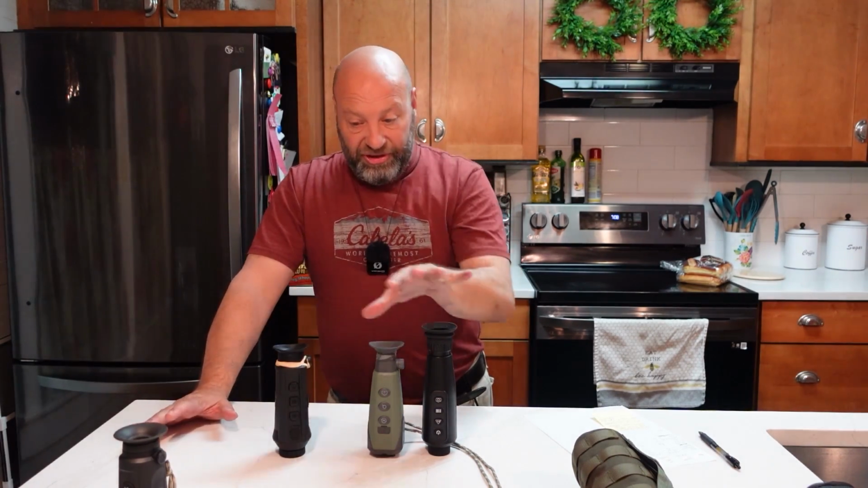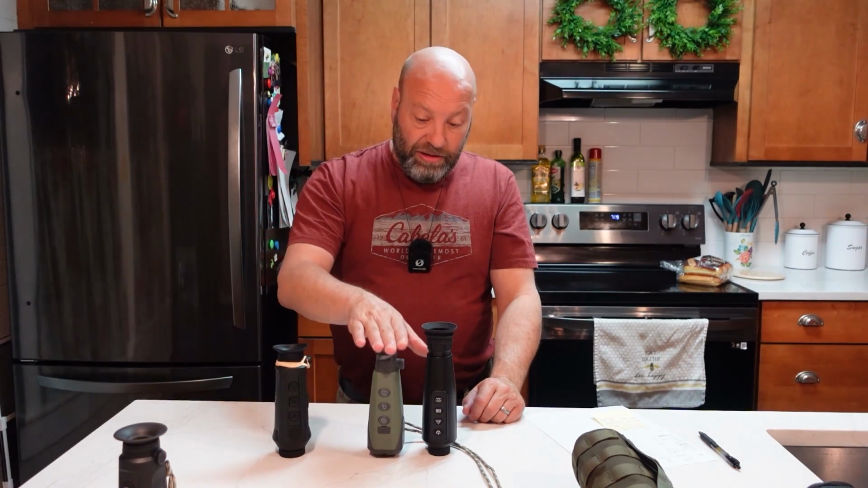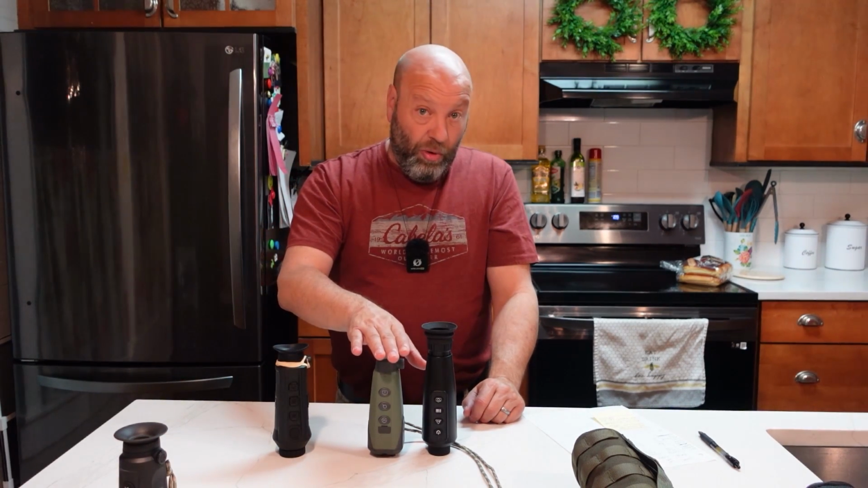Now, that's on the things we're seeing here. Let's jump in the computer, see how they all compare to each other as far as resolution, quality, and that kind of stuff. Because this is a true 384. This is a 256 upgraded to we don't know what. This is a 256 AI upgraded to 384. Let's go see what we find in there.